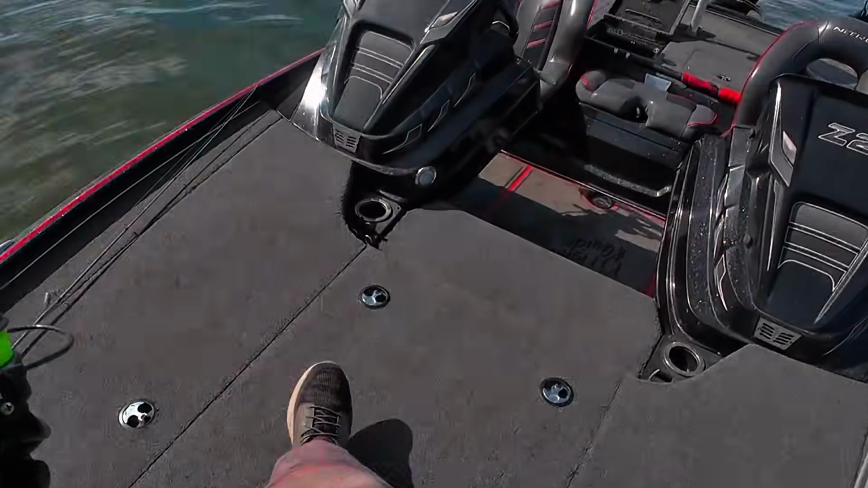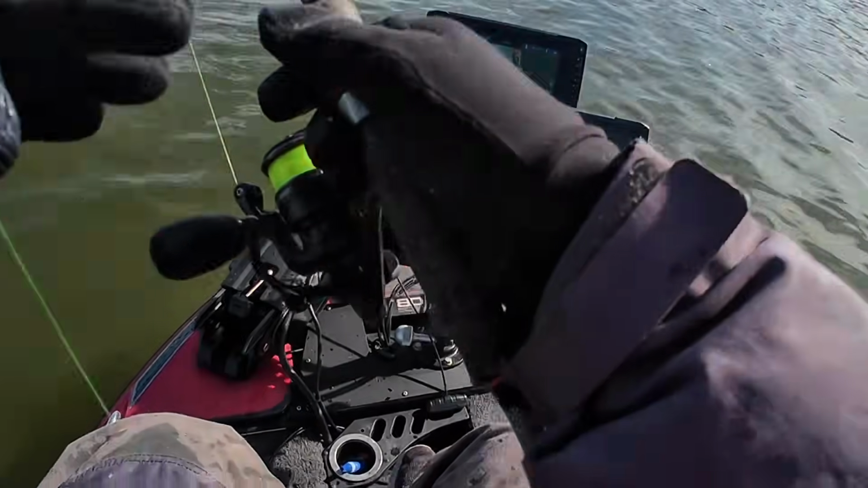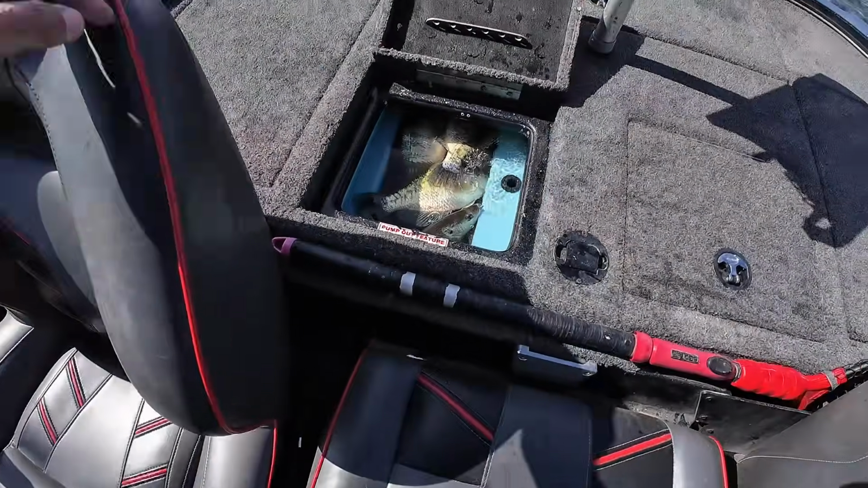See if I can go 2 for 2. Yep, I'm usually pretty good. Show you what I got going. Got some good slabs in there.